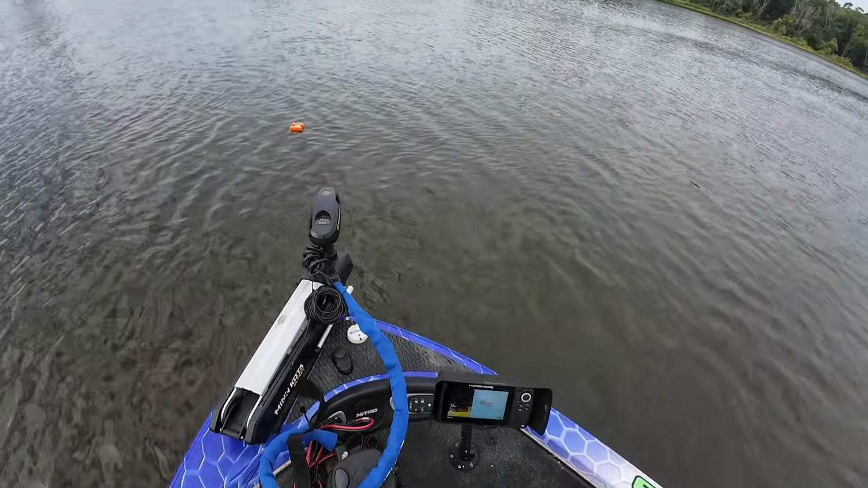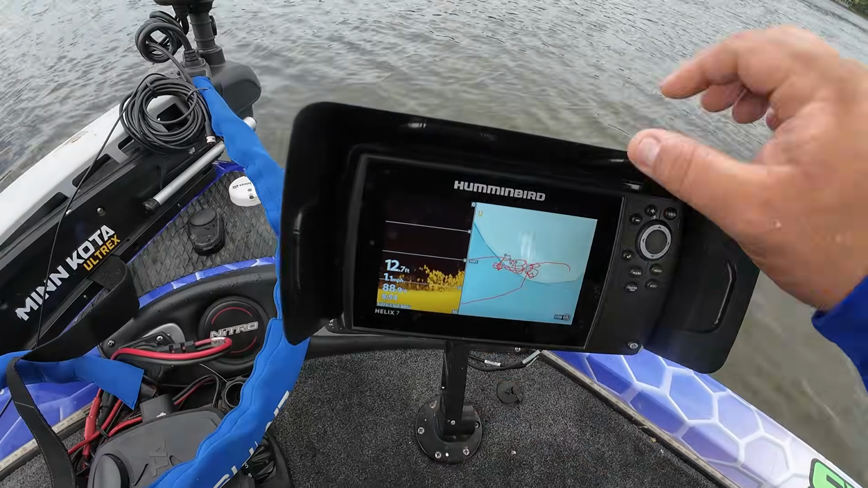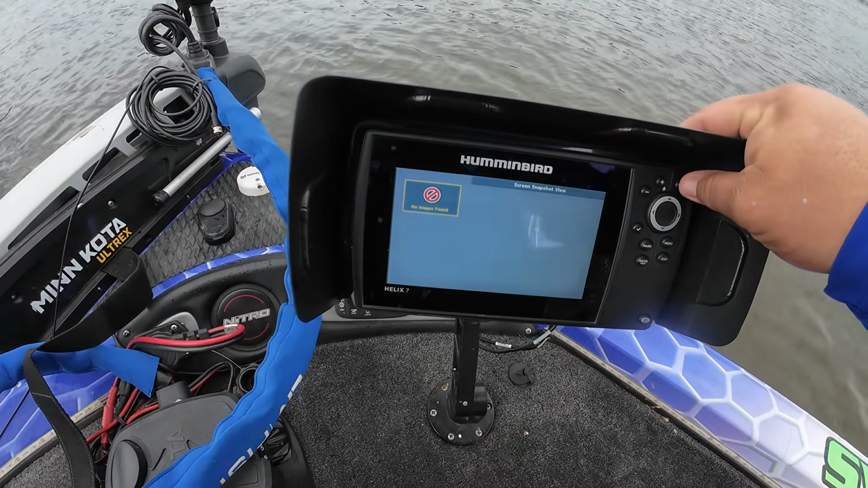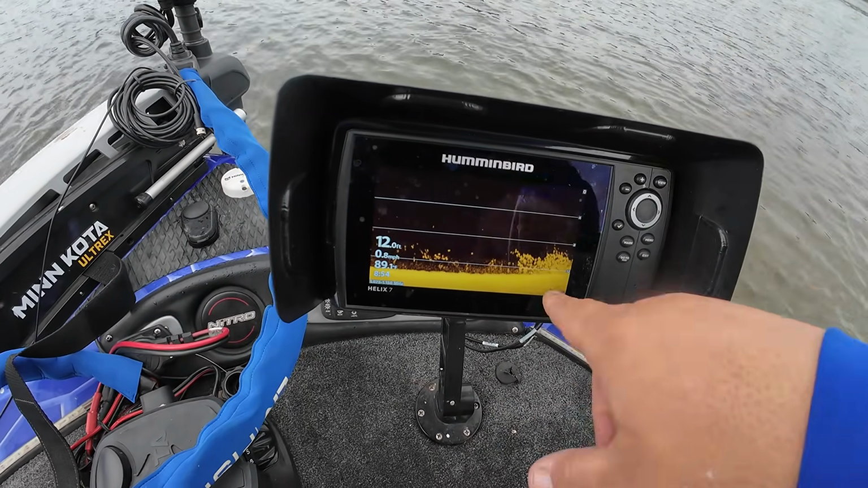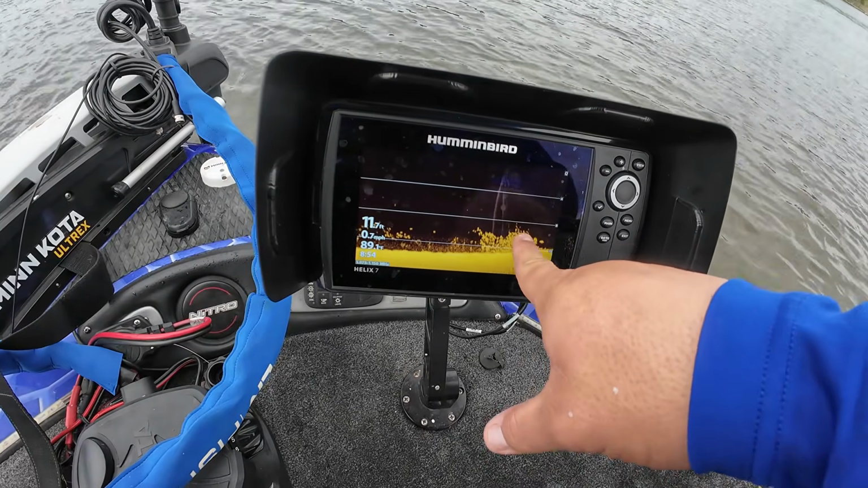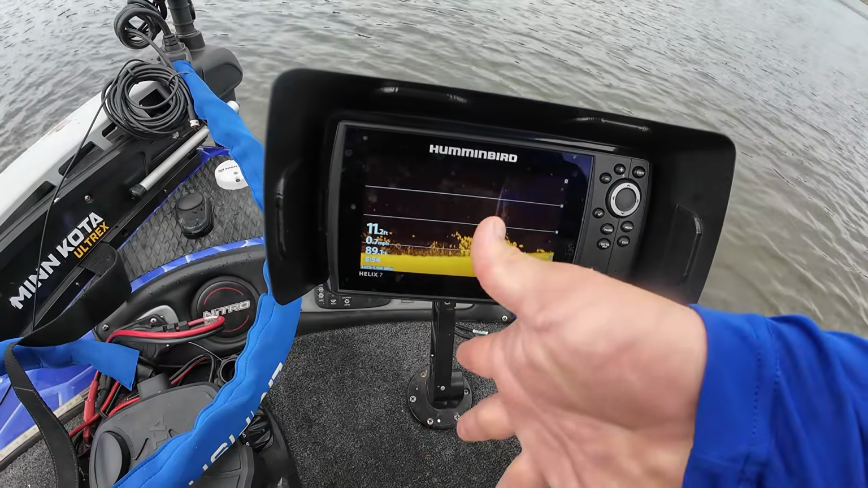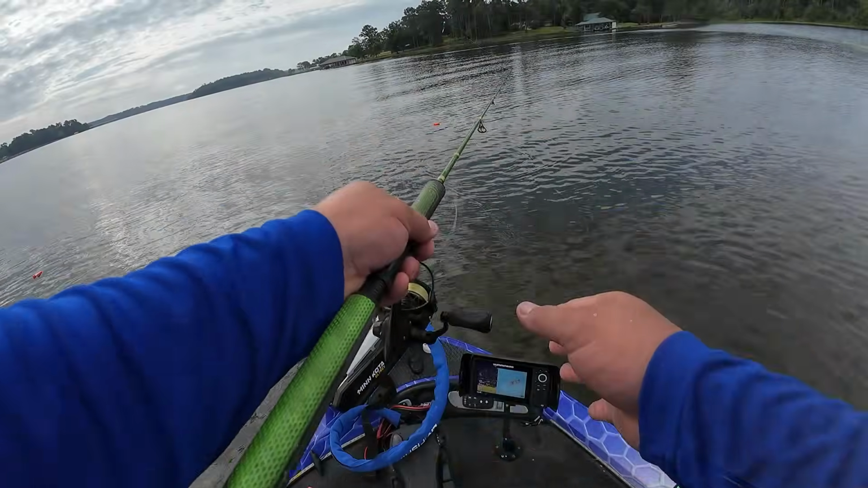Look at this, look at this. Y'all see that right there? I don't know if that's gonna be keeper fish or not. Look, start off about 9 foot deep. We're gonna throw a live minnow on top of it. Let's just see what fish it is.